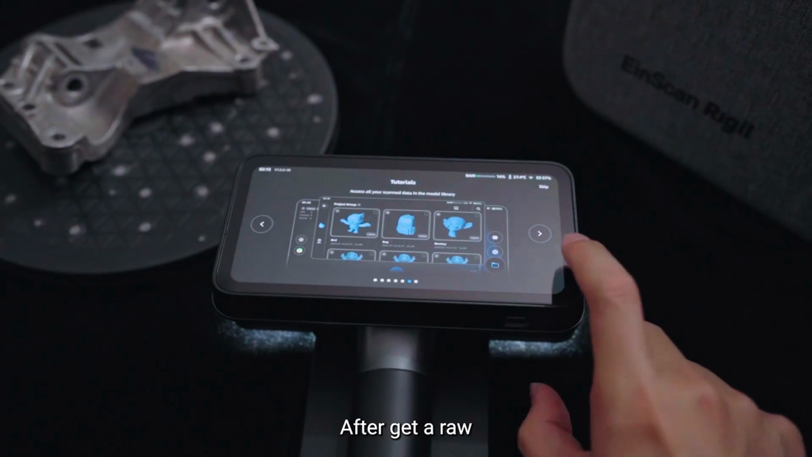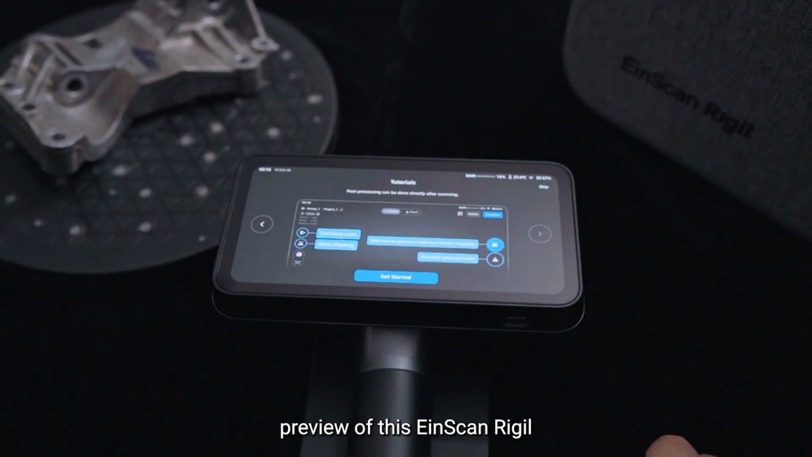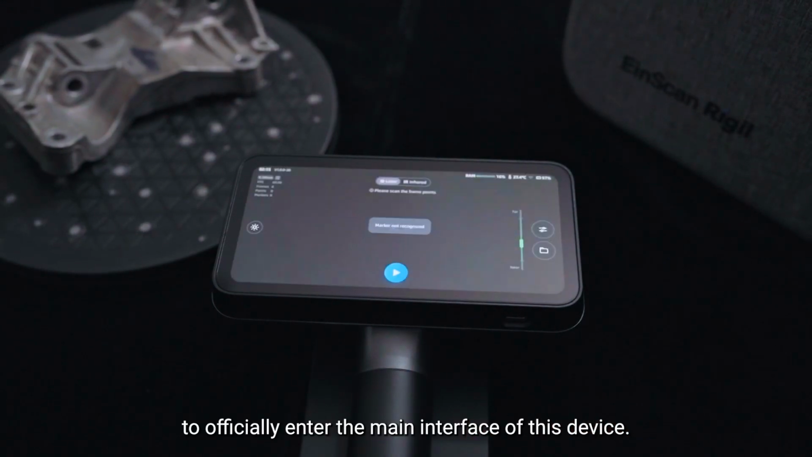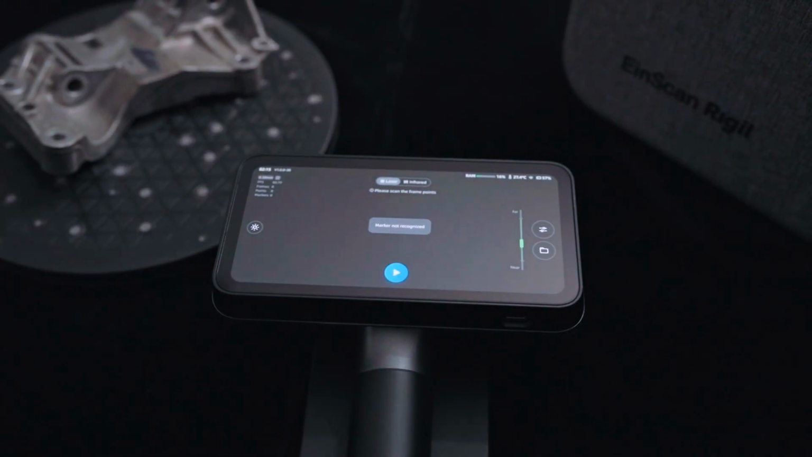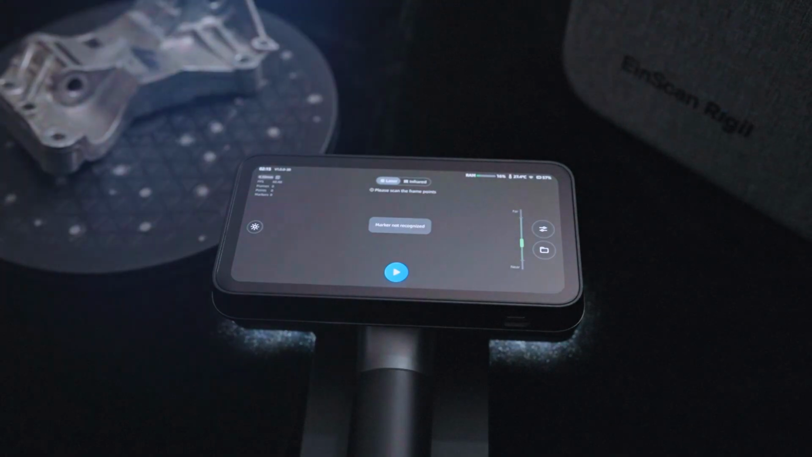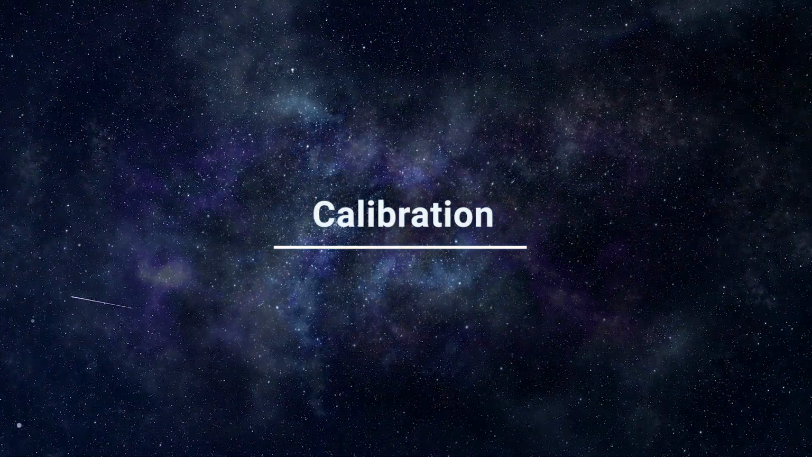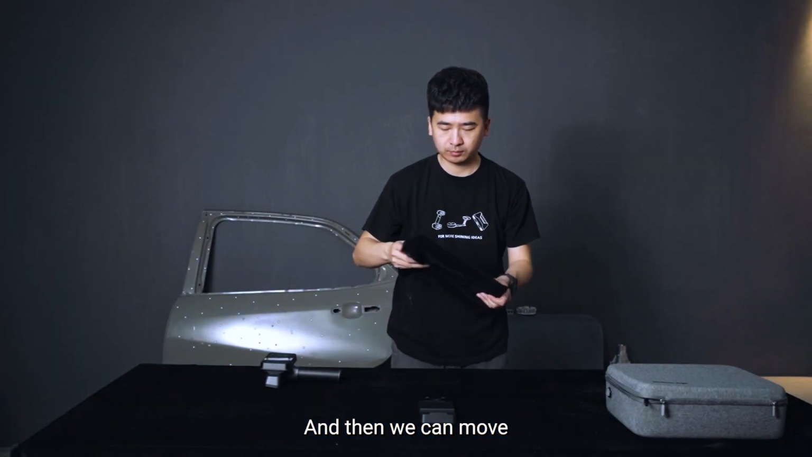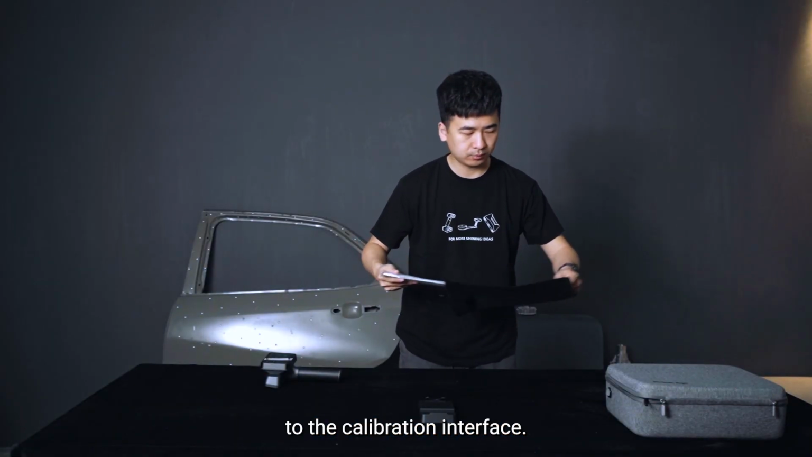After getting a raw preview of this EinScan Rigil, you can click Start to officially enter the main interface of this device. And then we can move to the calibration interface.